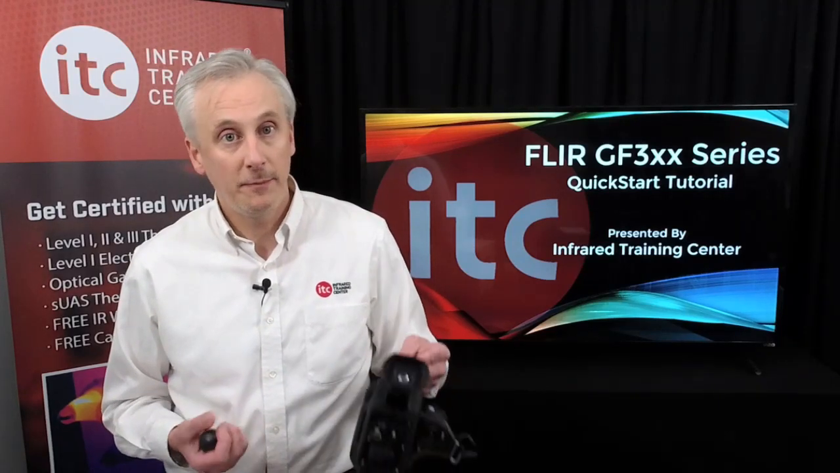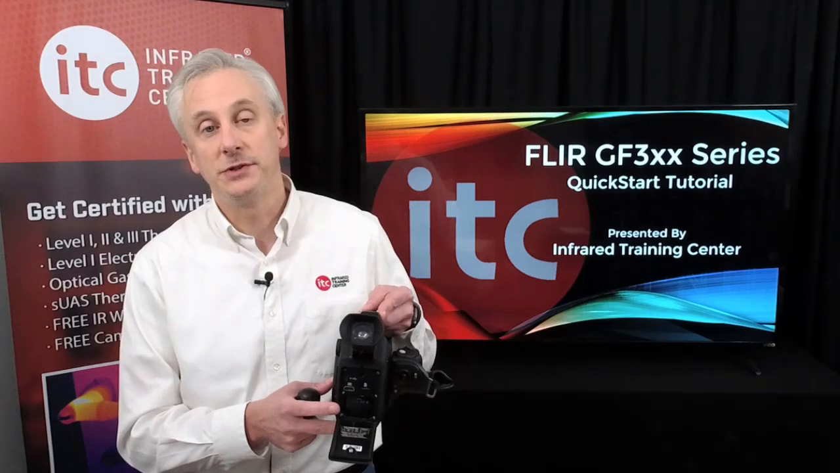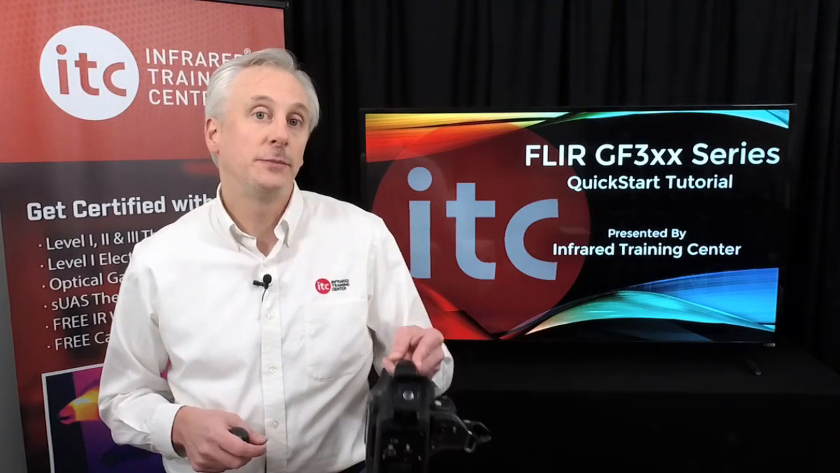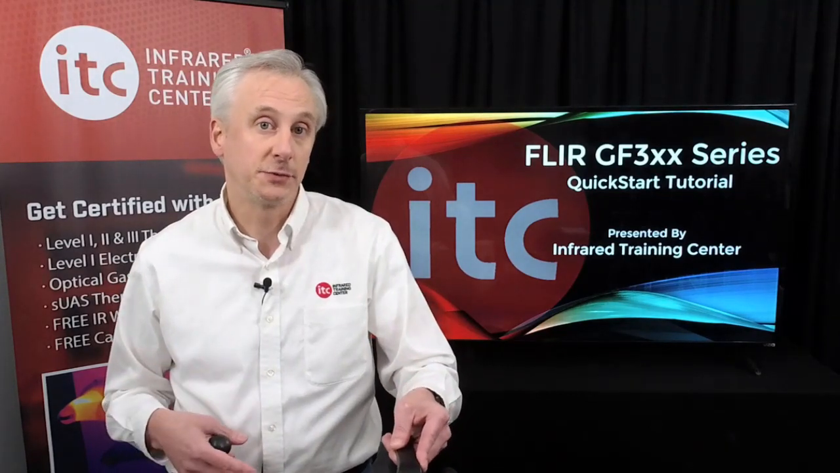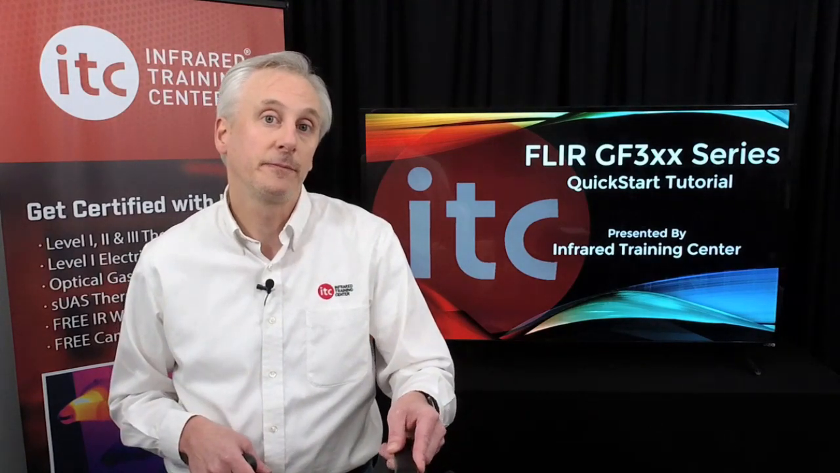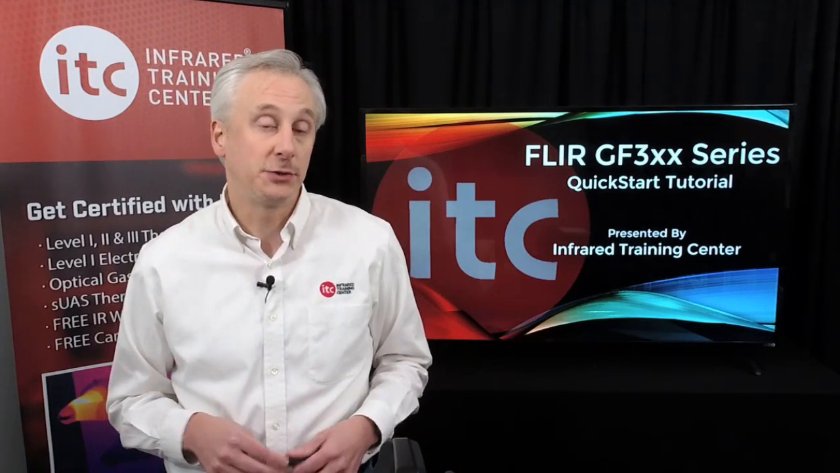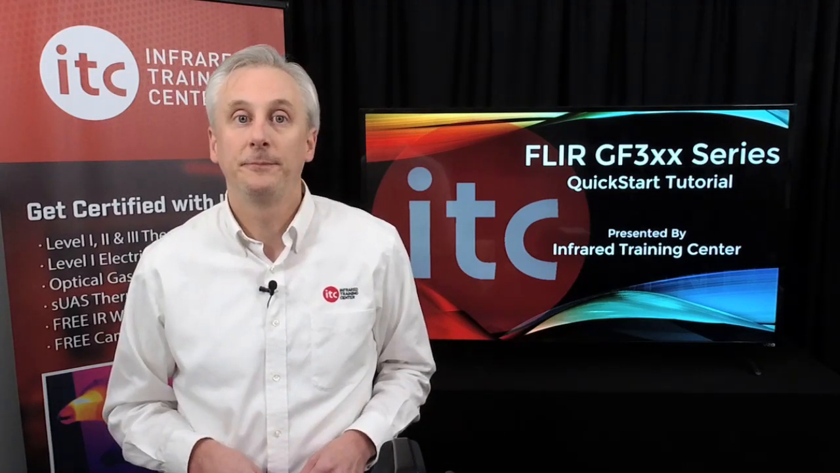On the back of the camera, you also find the USB port, which is used for downloading images to the PC and streaming video to our PC software, such as FLIR Tools Plus and Researcher. You'll also find an HDMI port for streaming video to a TV or projector.